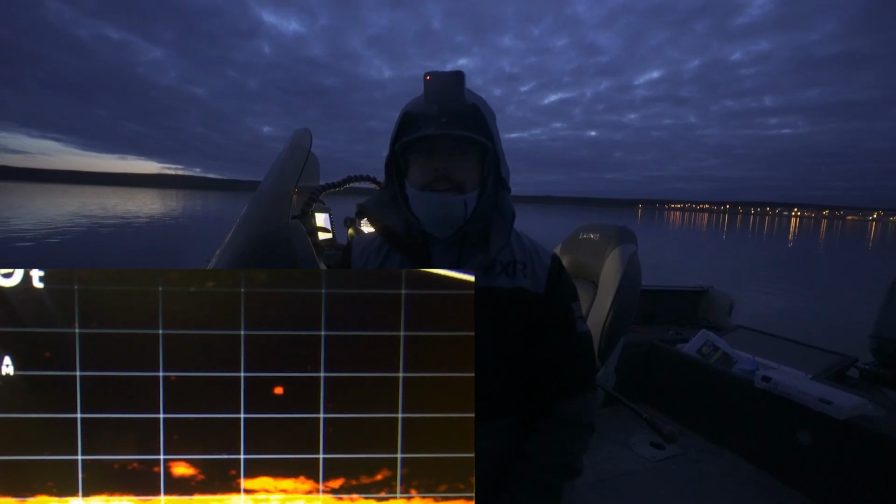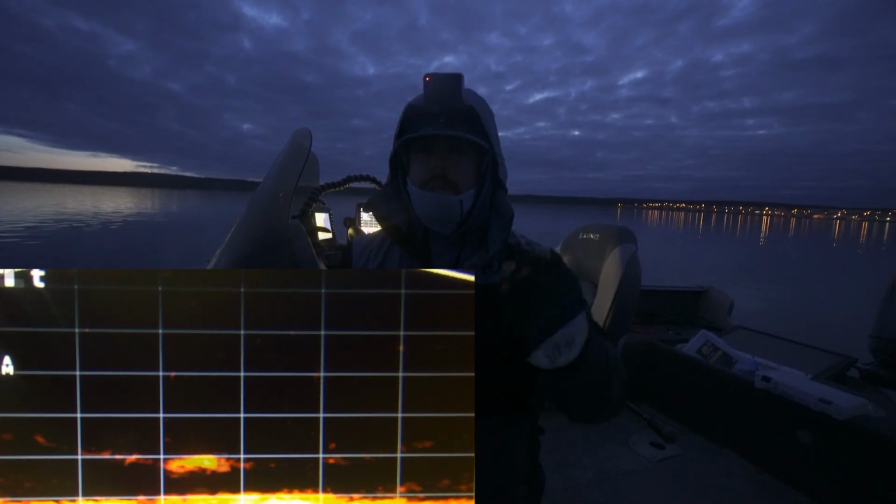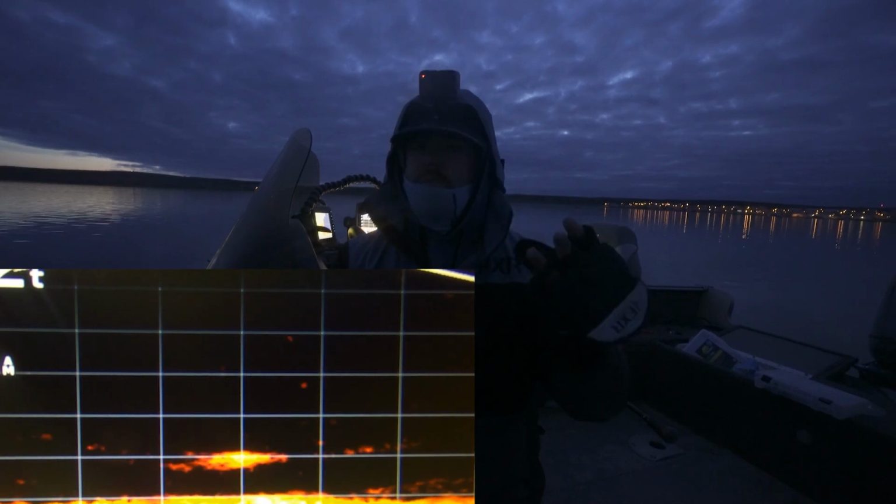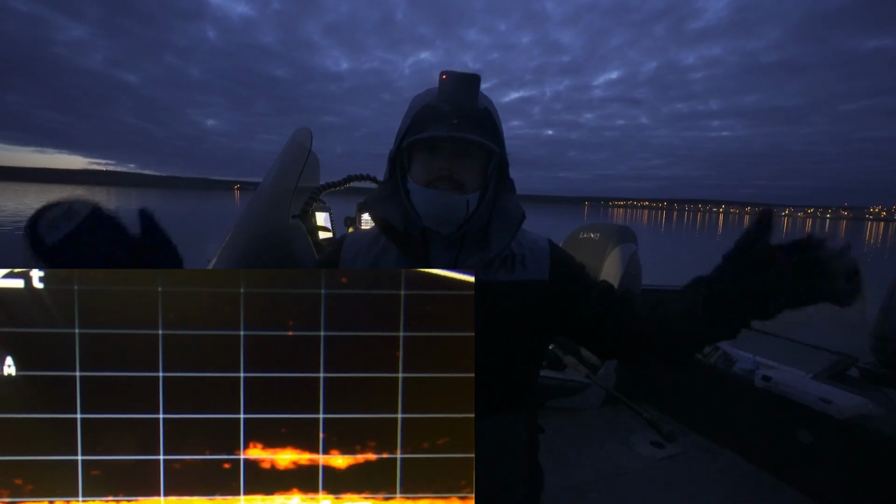What did we learn today? Number one, don't use improved clinch knot tag ends to tie stinger hooks. Use Palomar instead. Number two, lake trout as pets are pretty dope. Number three, live scope is quite possibly the coolest thing ever invented for fishing. And I guess that's about it.